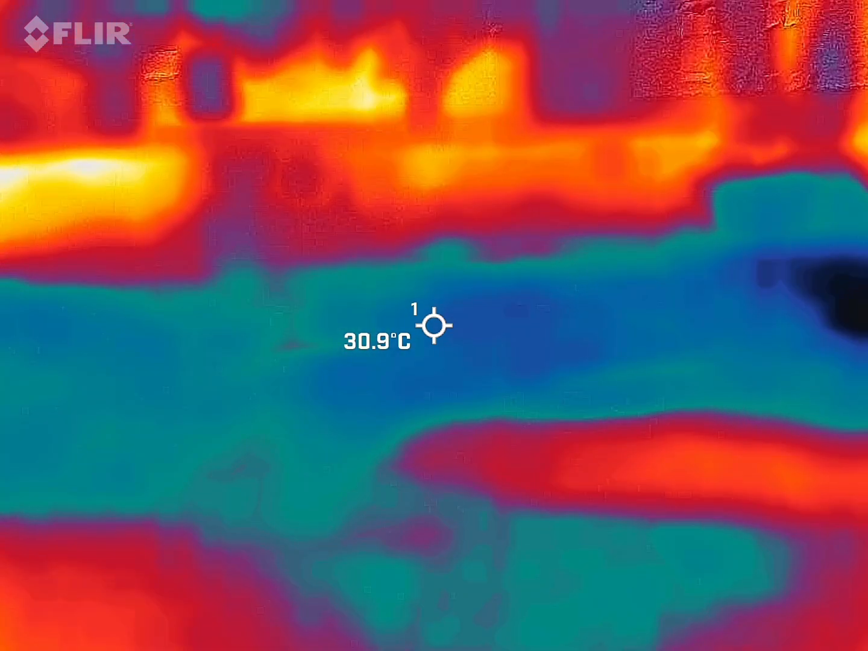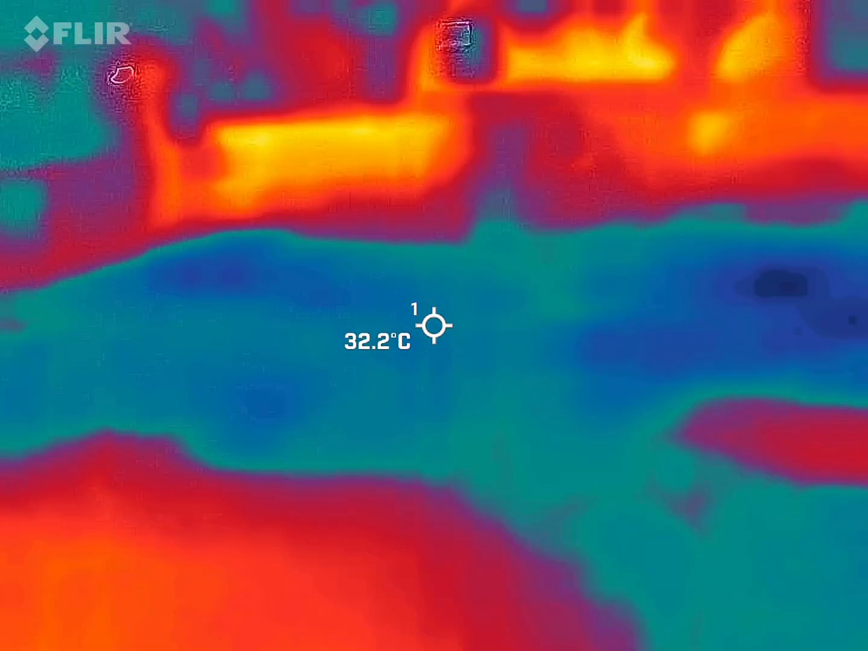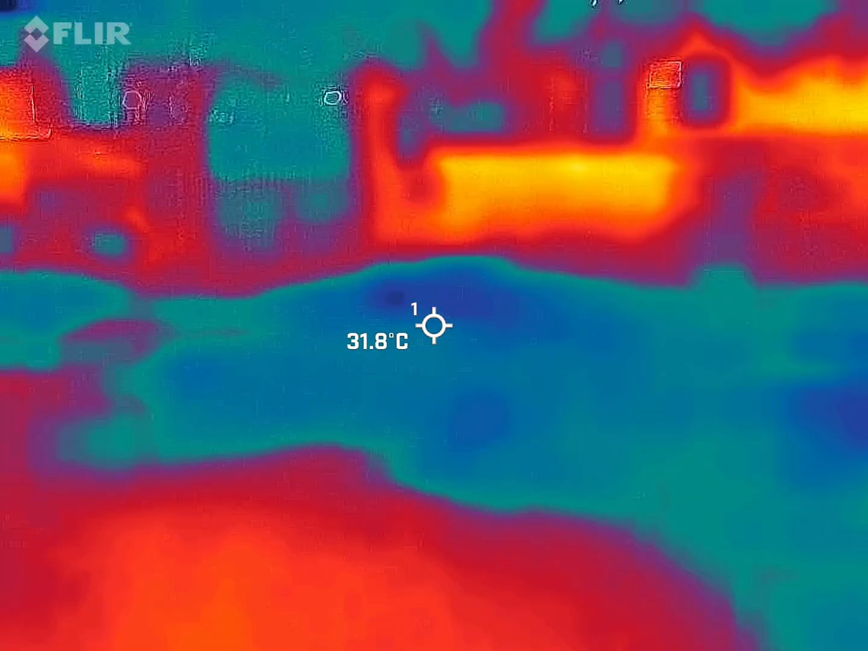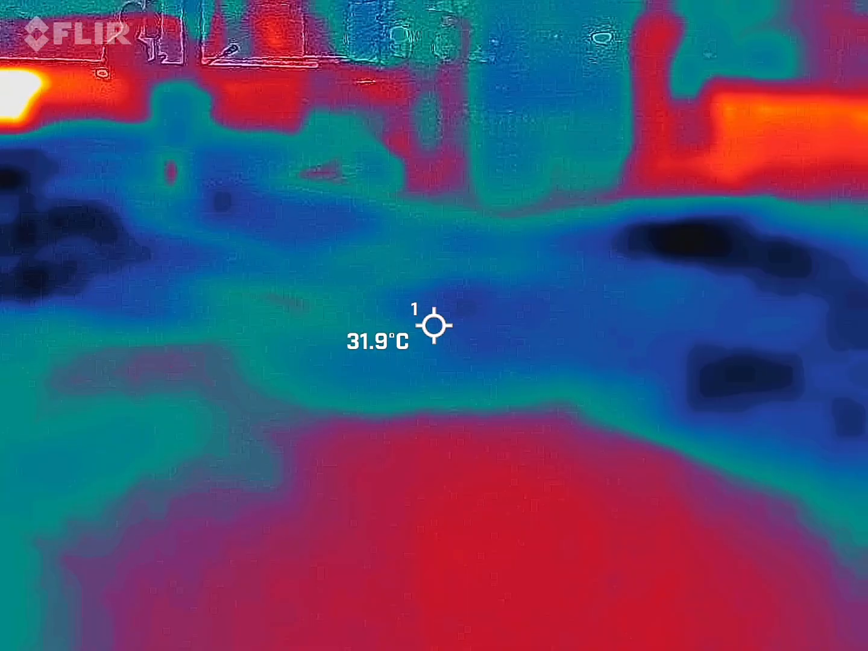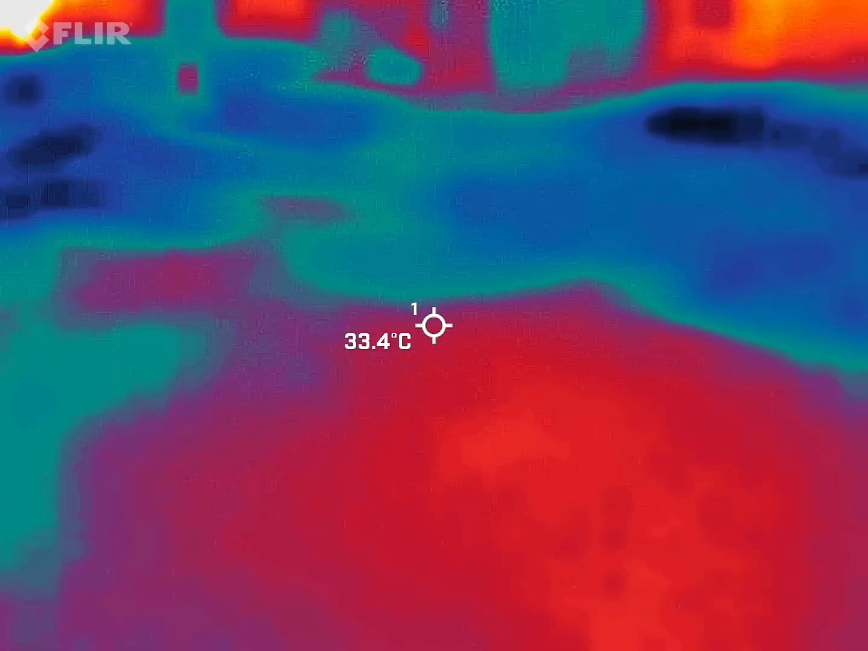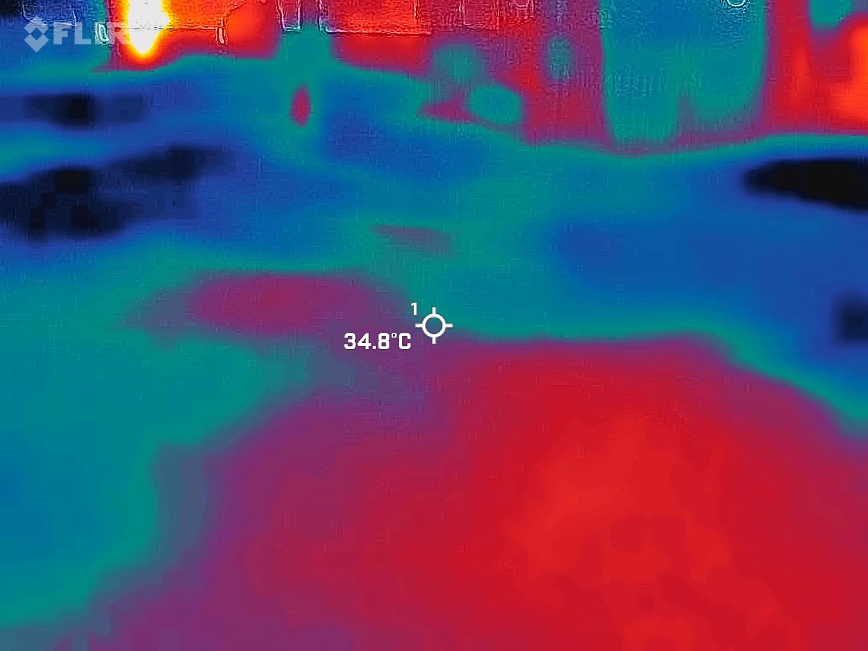Well, if I caught anything on this, I wouldn't know it. I don't know what the hell I'm looking at. Well, he said it's going to morph up into a figure. Yeah, I know, but I haven't seen any of that. I'm trying to be careful when I'm pointing this thing at people, because I don't want to.